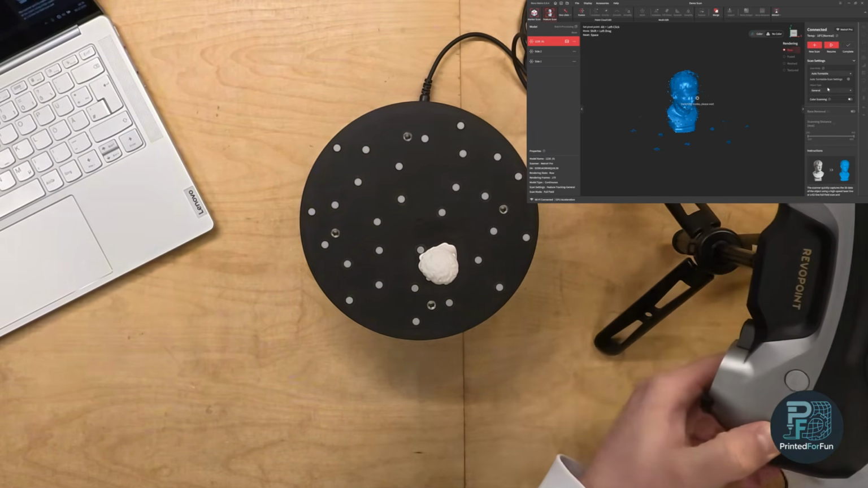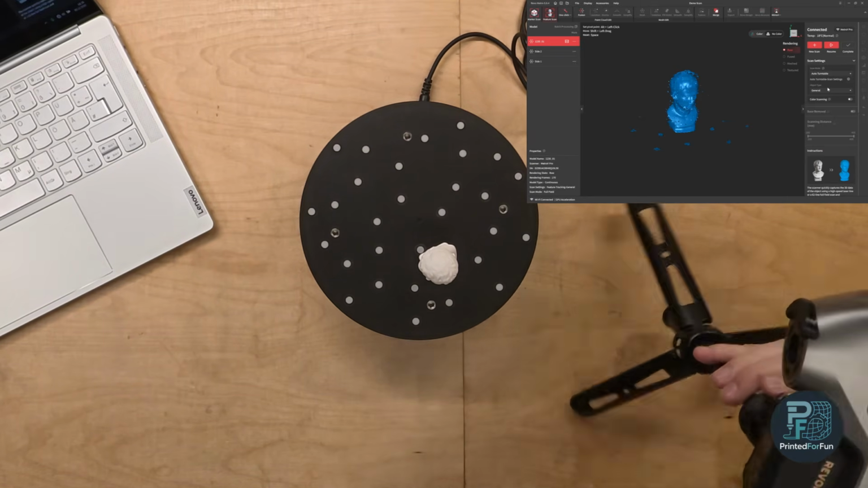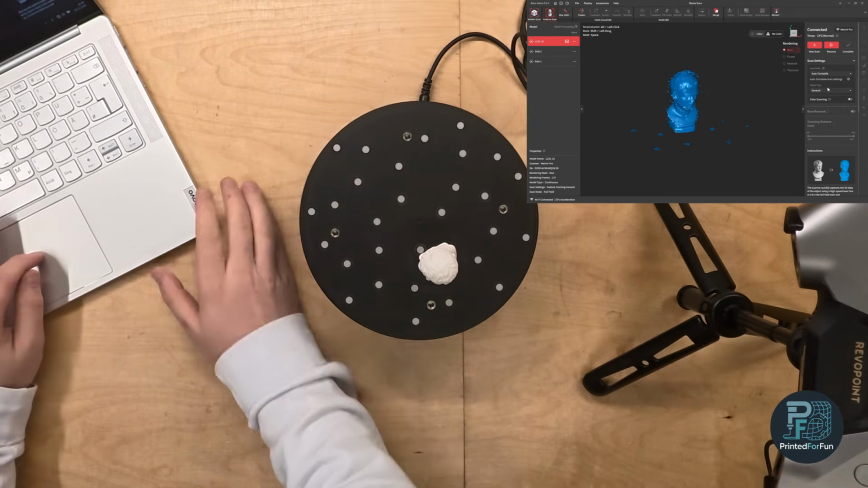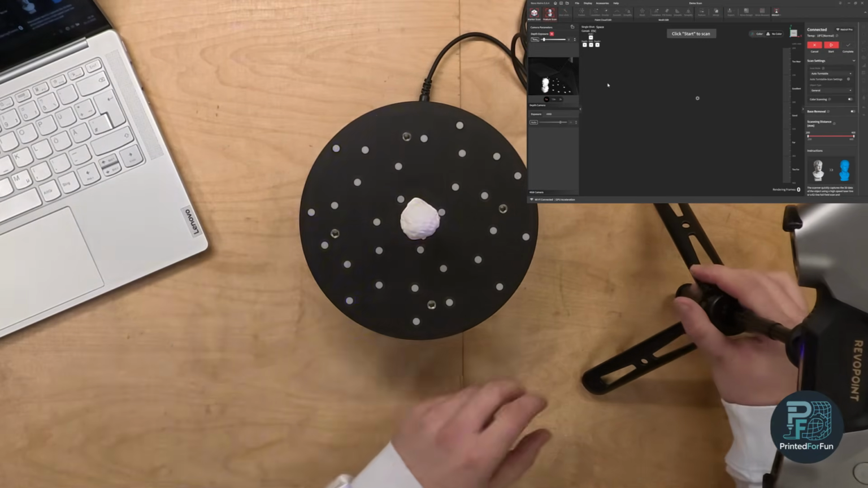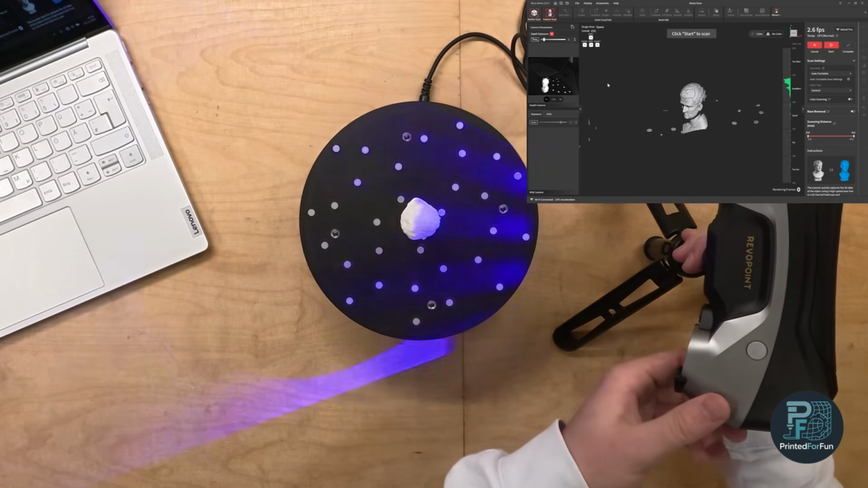Now, the software is still switching the state, but now it's finished and I can start a new scan. I will place my head in the middle. I want to scan it quite from the front.